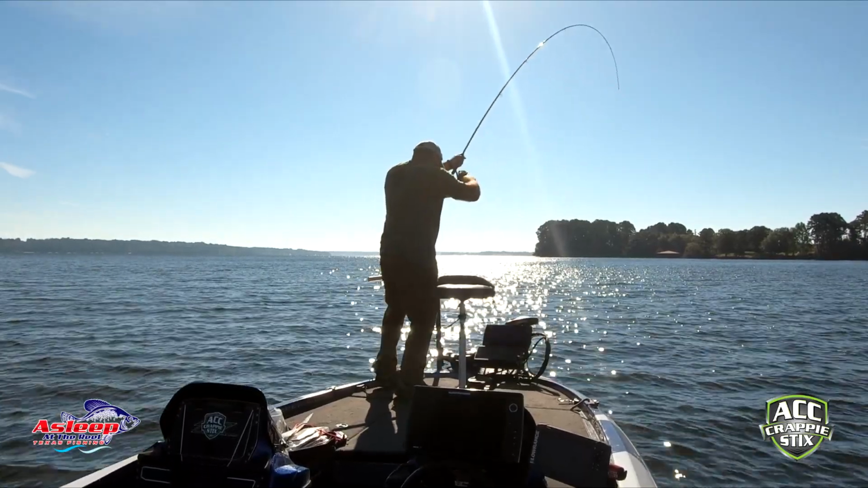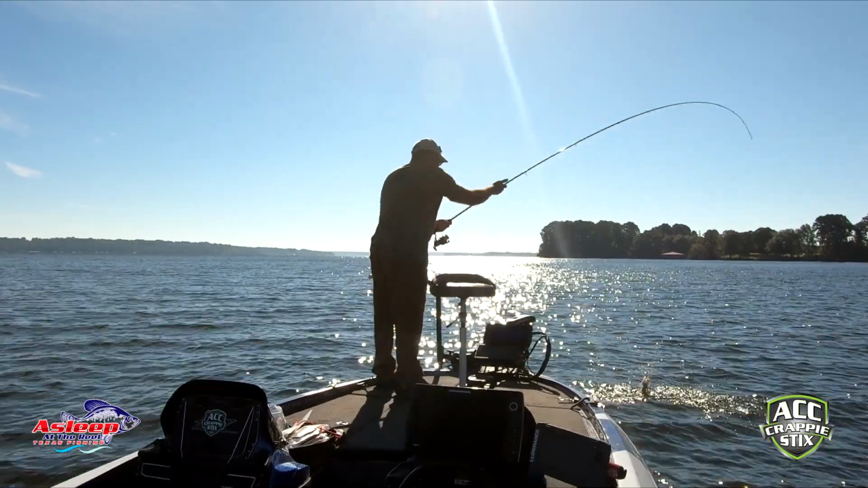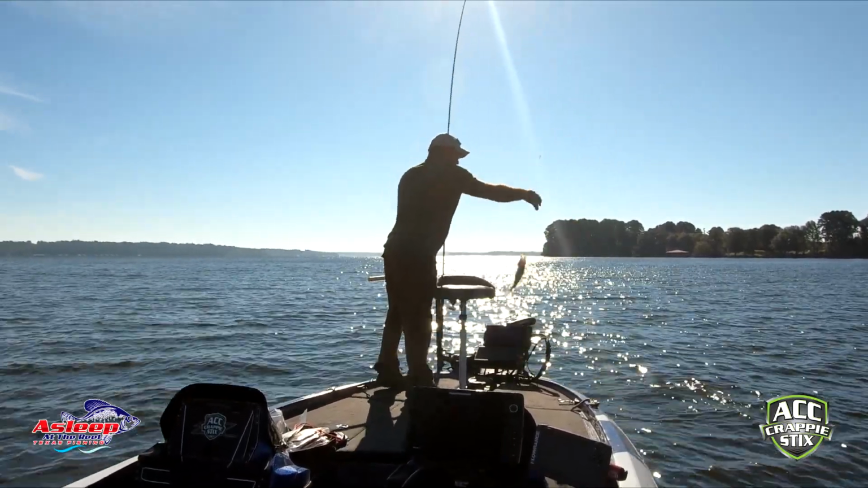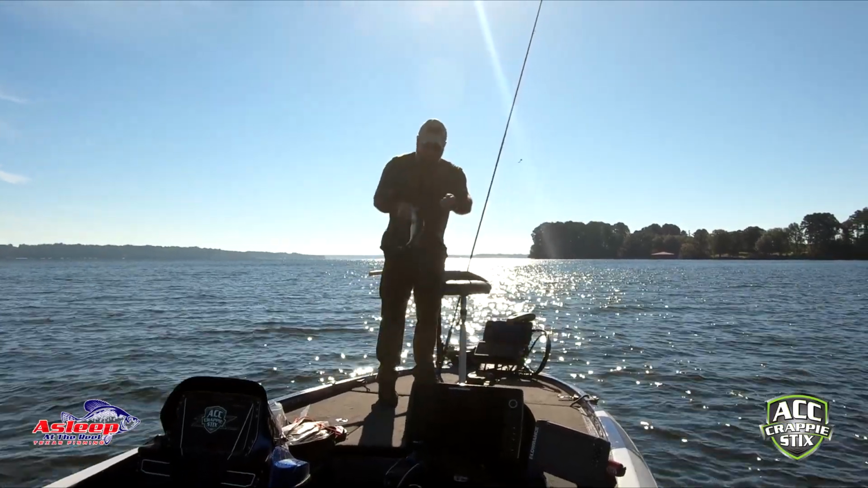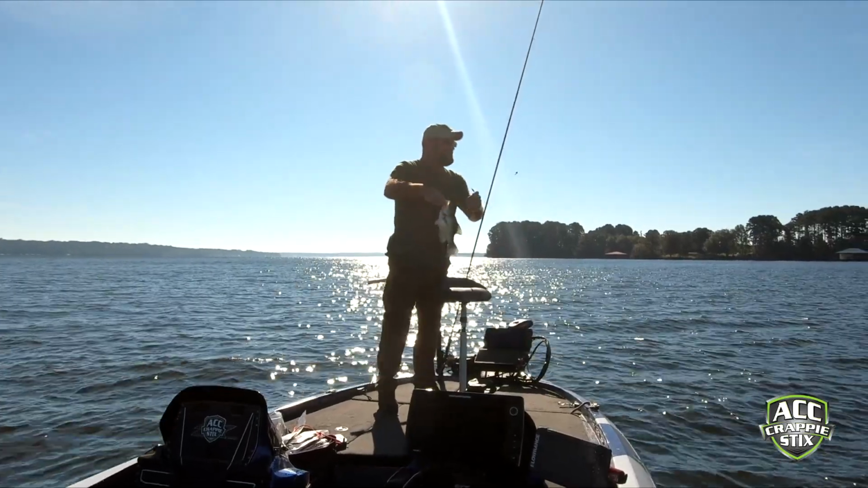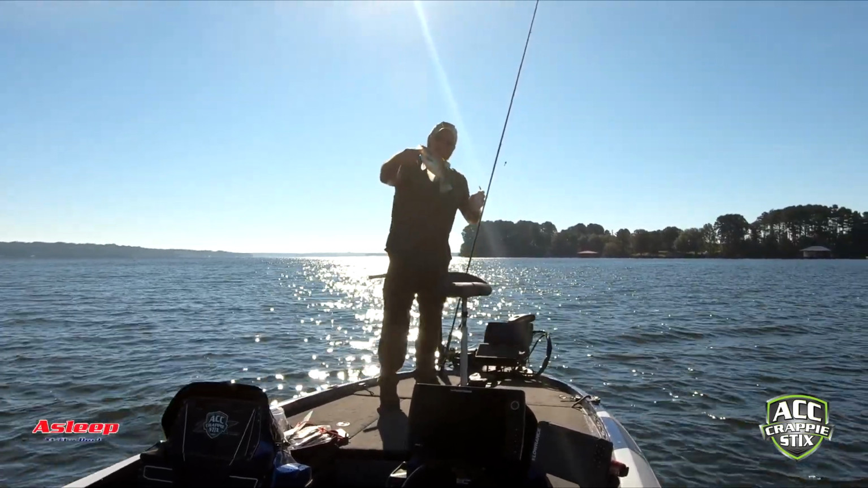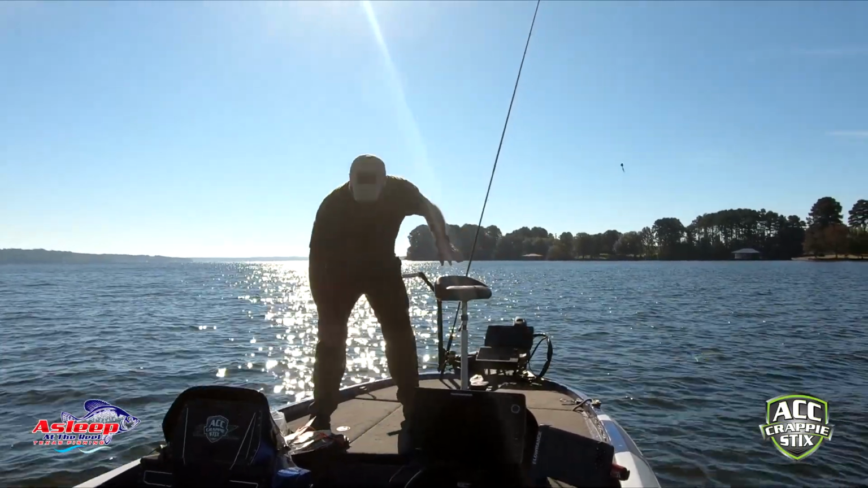Oh yeah, that sucker took it. That's a good fish. Oh yeah, oh yeah. Hopefully y'all saw that one. Couldn't miss it. It's not as good of a fish as I thought it was, but still, it's a good fish. It's an eater. Man, I gotta mark these things down before I lose count.